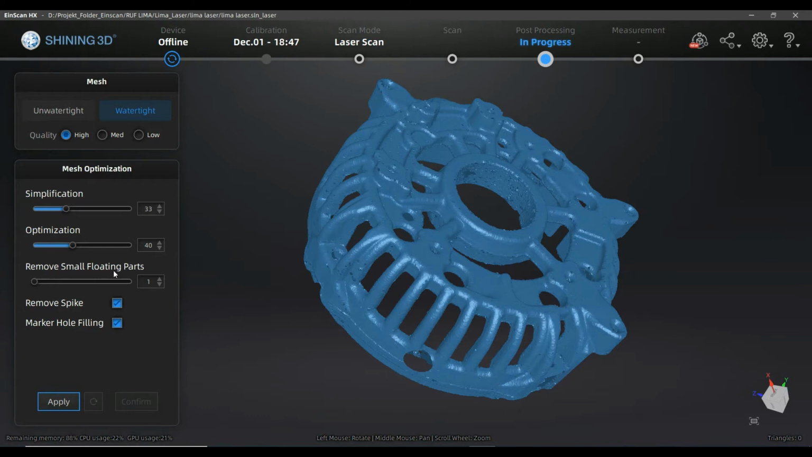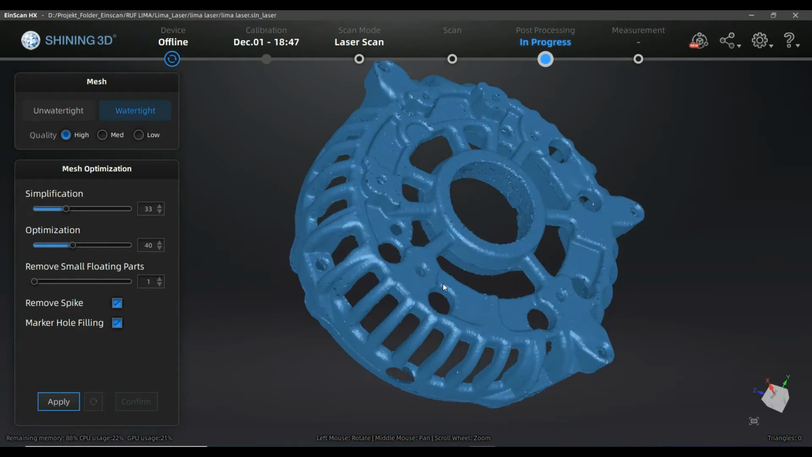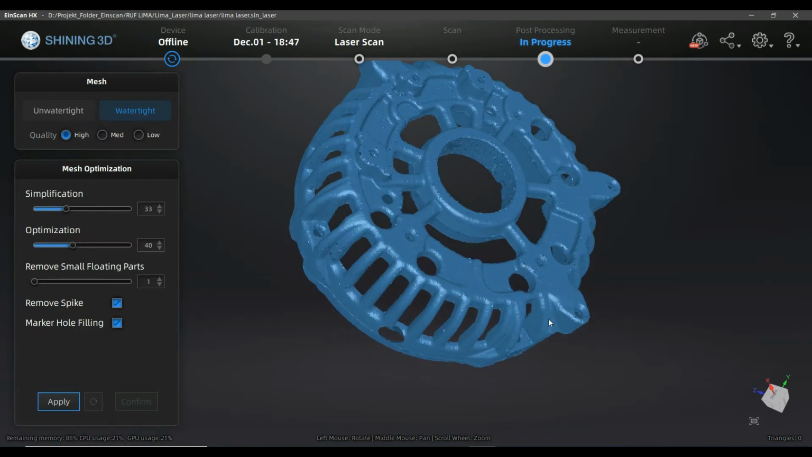Remove small floating parts. I think this is really cool, because I don't remember that it was in the previous version like this, and competitor software, for example, has it already. If there are some small objects that you didn't delete perfectly from your ground plate, or reflections or things that you didn't want, you can delete the small objects around this scan.